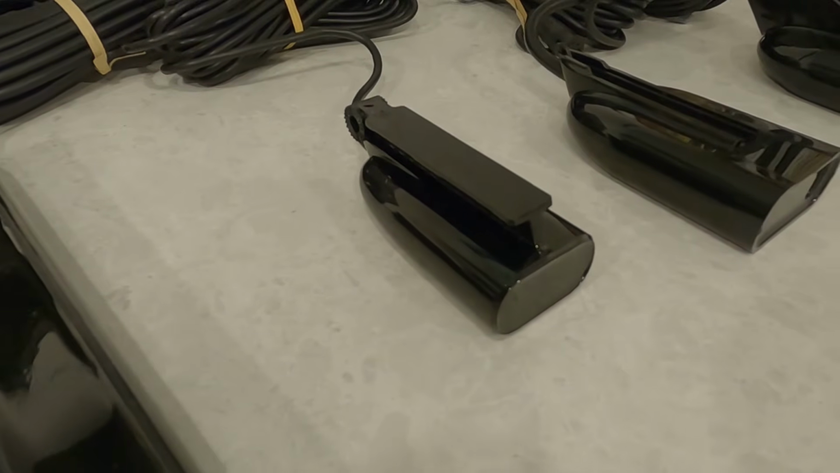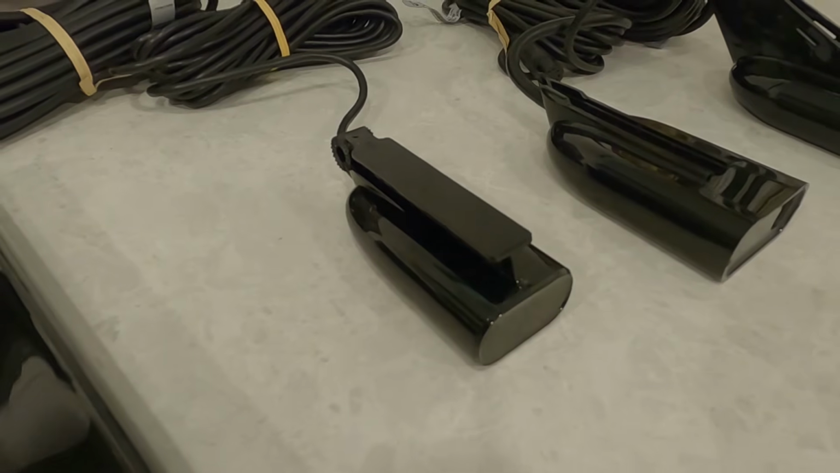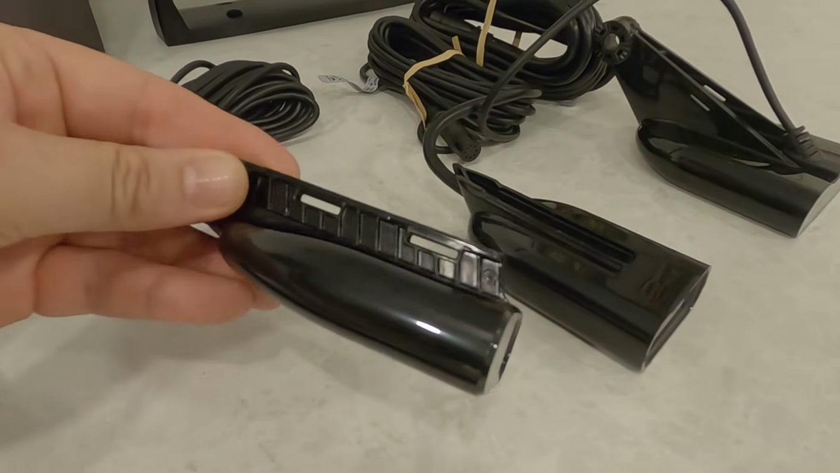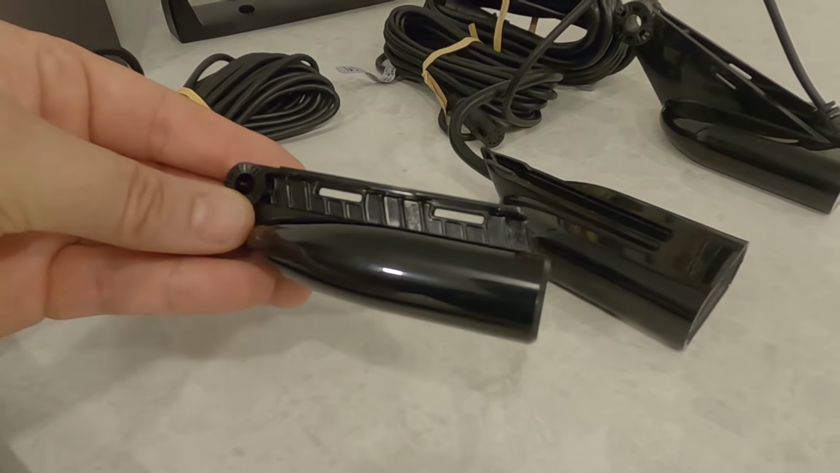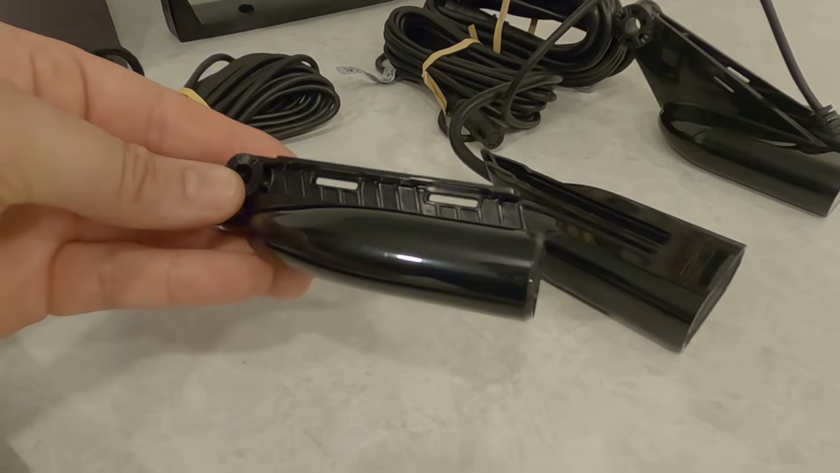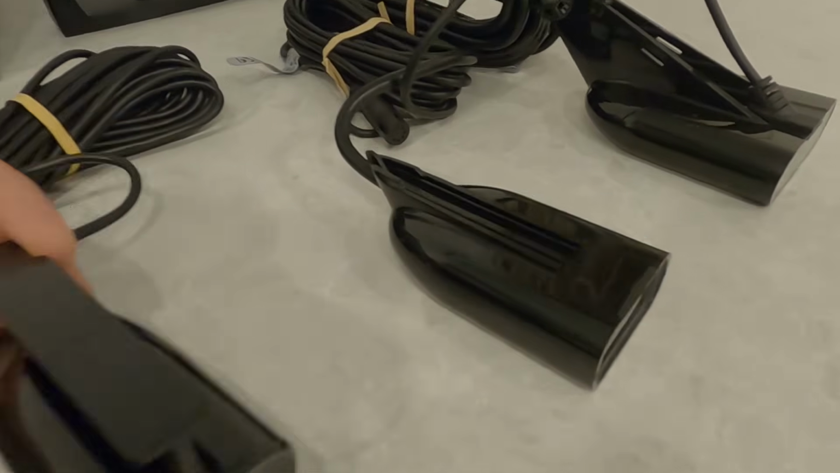The only difference with this one here is it's not going to give you SideScan, and it's quite a bit smaller because of that. One thing I do want to say about this transducer though is it is by far the best transducer design I've ever seen for a freshwater transducer, and Lowrance nailed it with this one. Just wish they did it with the HDI transducer we're going to see in a minute.